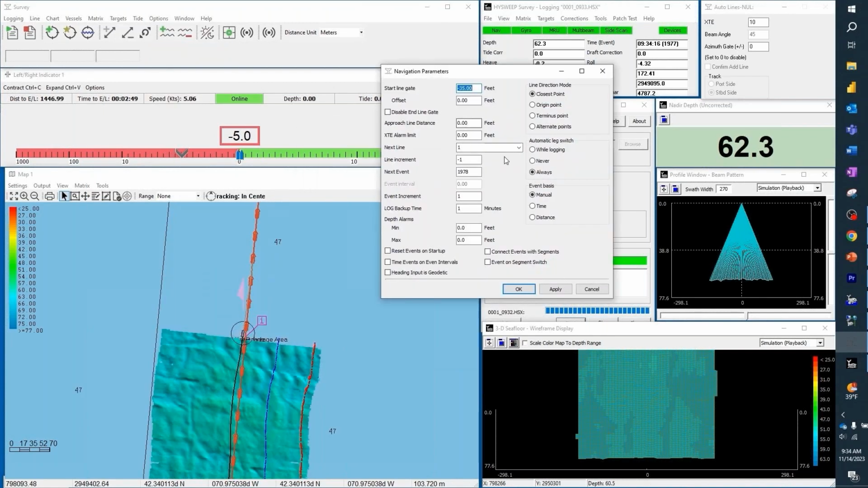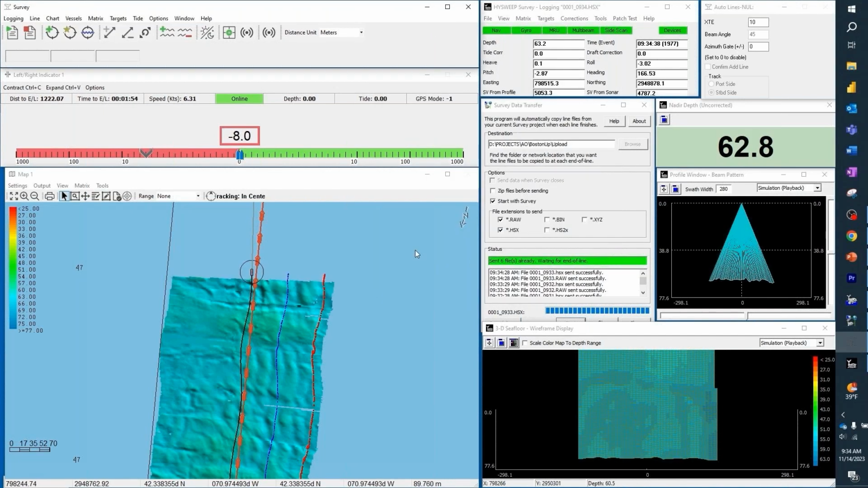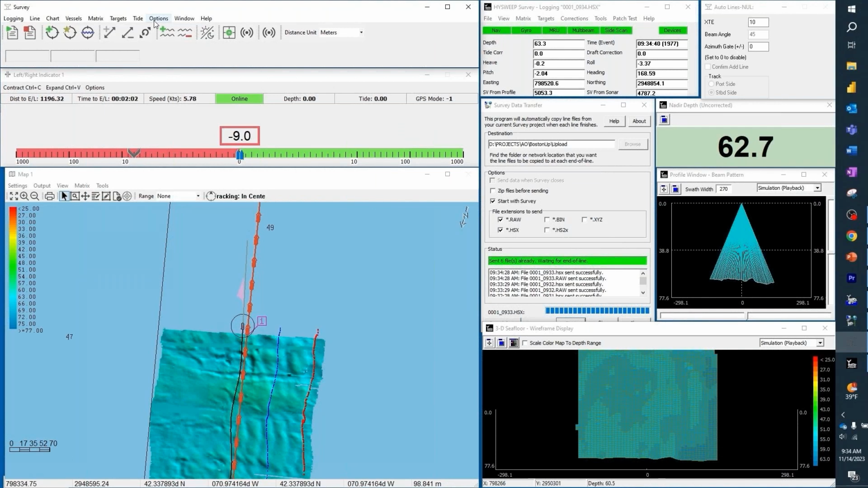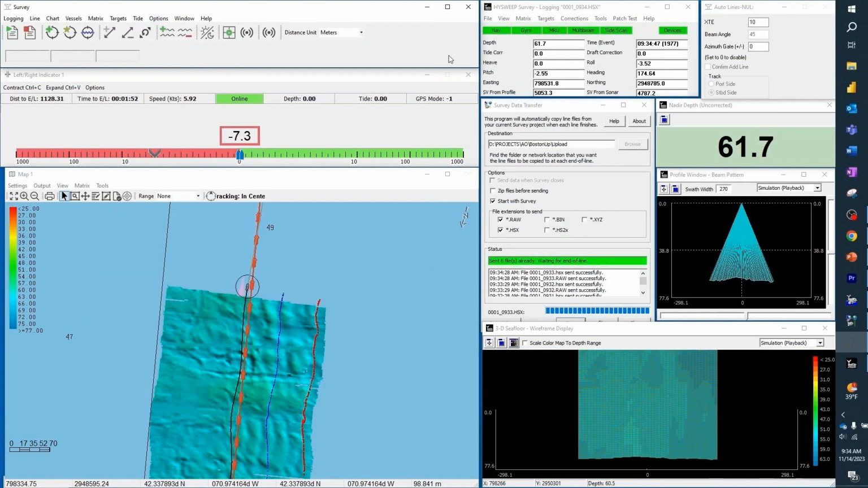One of the things I did here to make it better is I have a log backup time of 1 minute. And you can see the log backup time set to 1 minute so that my files going to the internet are smaller. I can set this to any number that I'd like. I can set it to 15, but really in this particular scenario, I don't want to go past maybe 3 minutes. The speed of your internet connection is going to make a big difference. That was under options, navigation parameters.